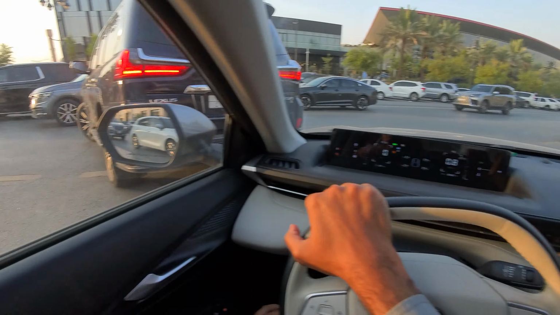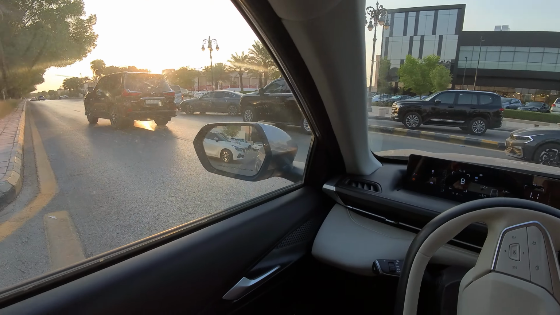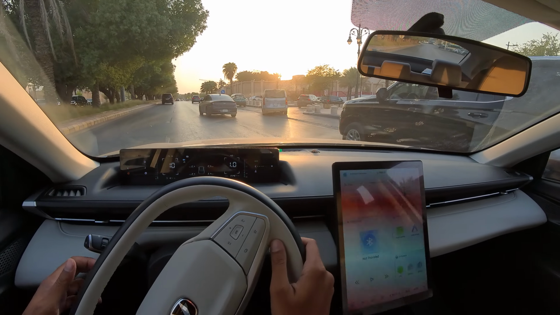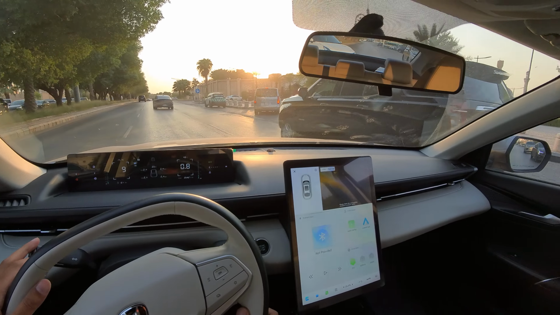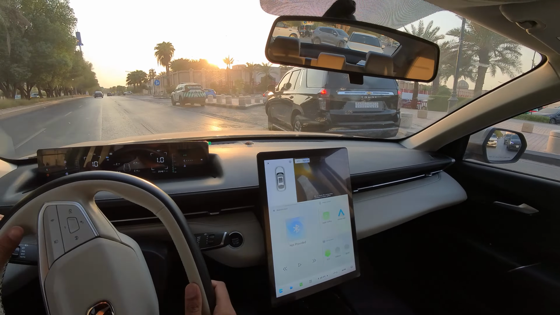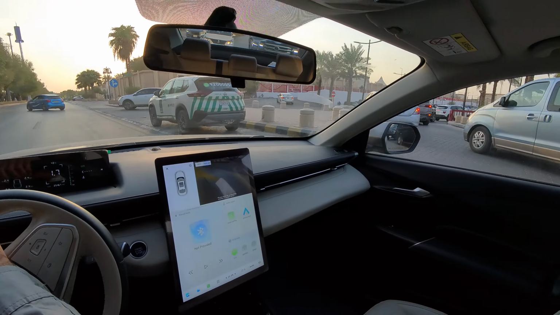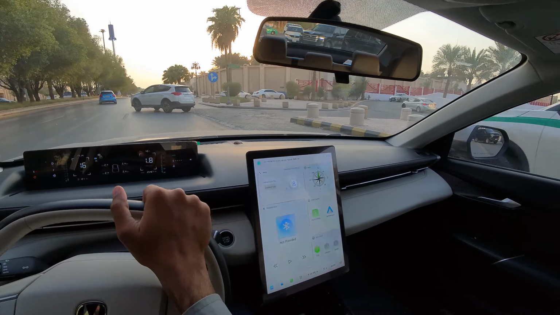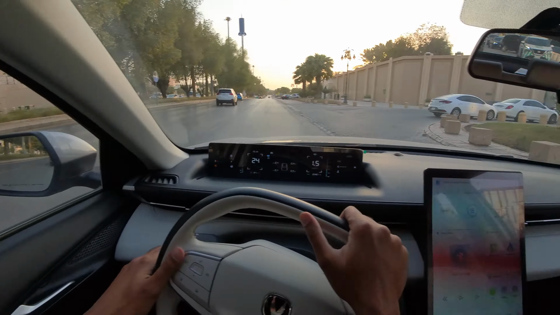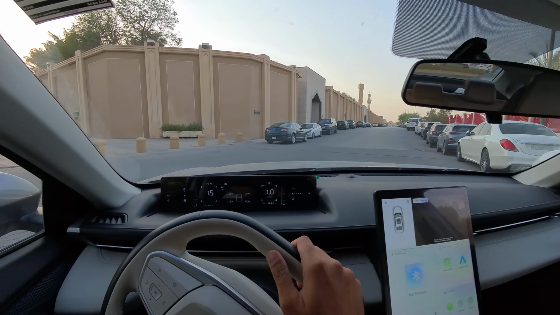أيوة يلا بسرعة. All these people want to go inside the Panorama, I think. Yes, I think I should rather save time, because from what I see, it's gonna be a campaign yet again to find parking inside, so I'll park outside. Here I saw parking, but it's taken.